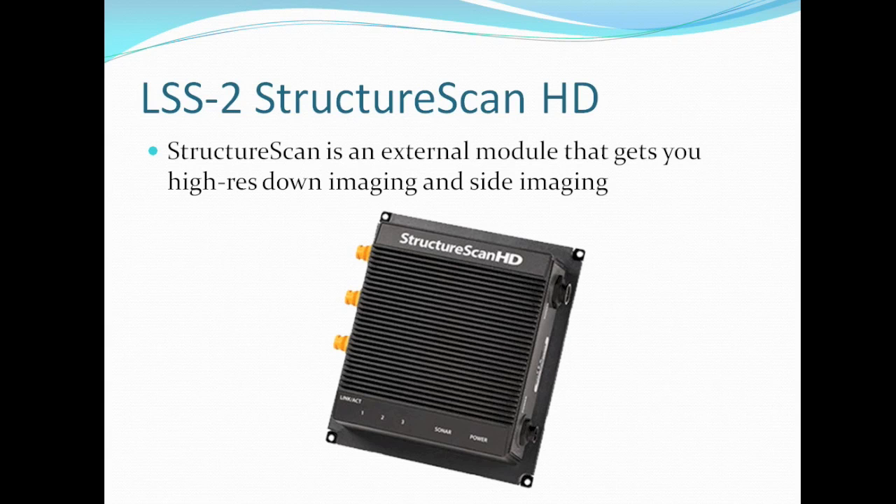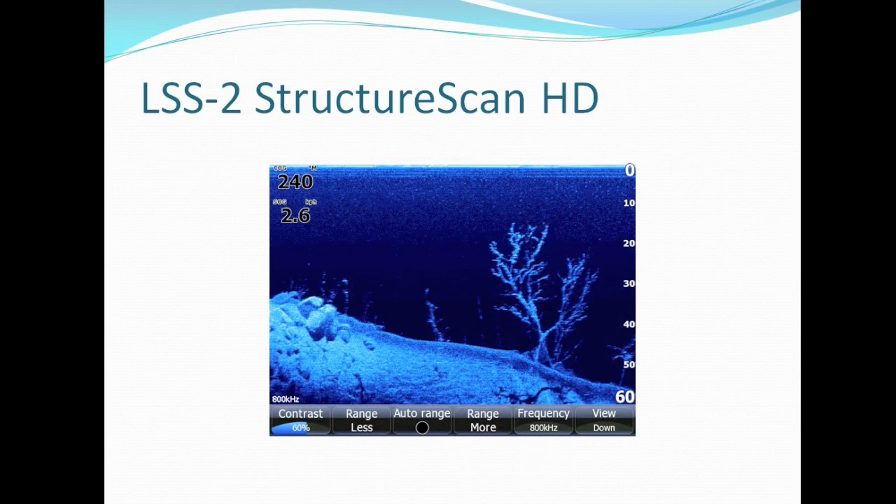The StructureScan is an external module that gets you both high resolution down imaging and side imaging. So you get a really high resolution picture of what's exactly beneath your boat and either side of your boat. And side imaging is actually the coolest feature of StructureScan. The other advantage of StructureScan is that you can network many units all onto one StructureScan, and we'll get to that. So these are some screenshots taken using the